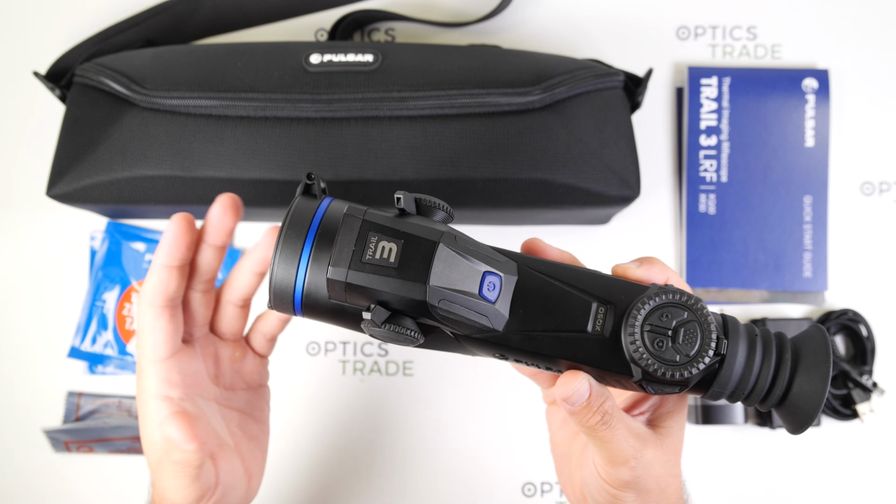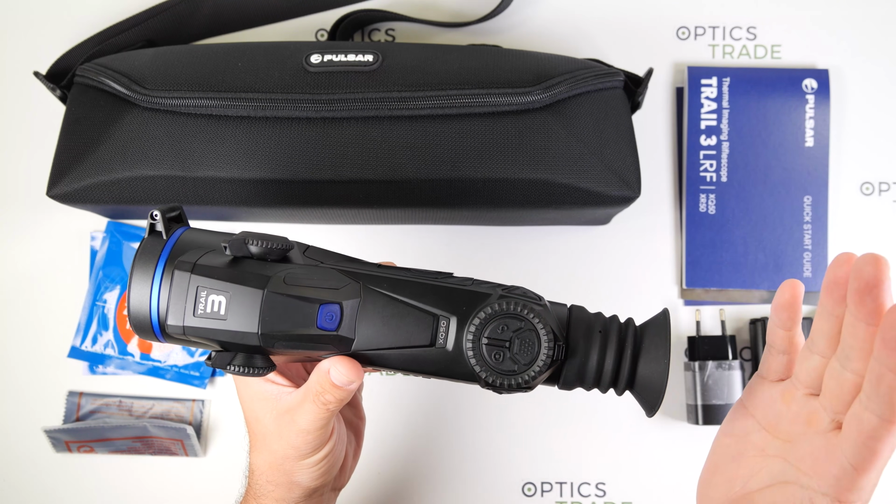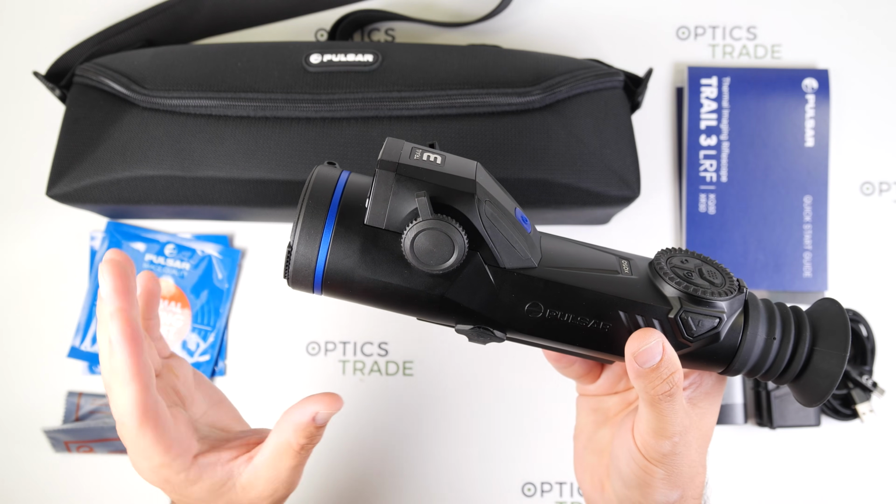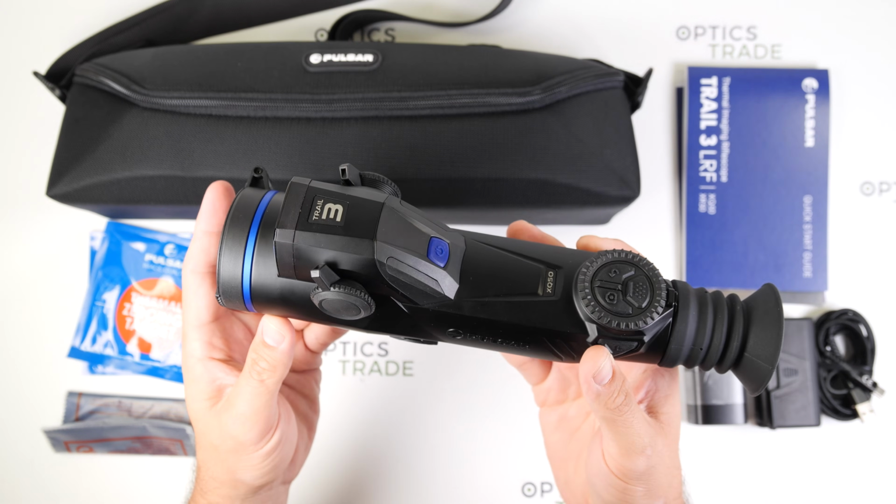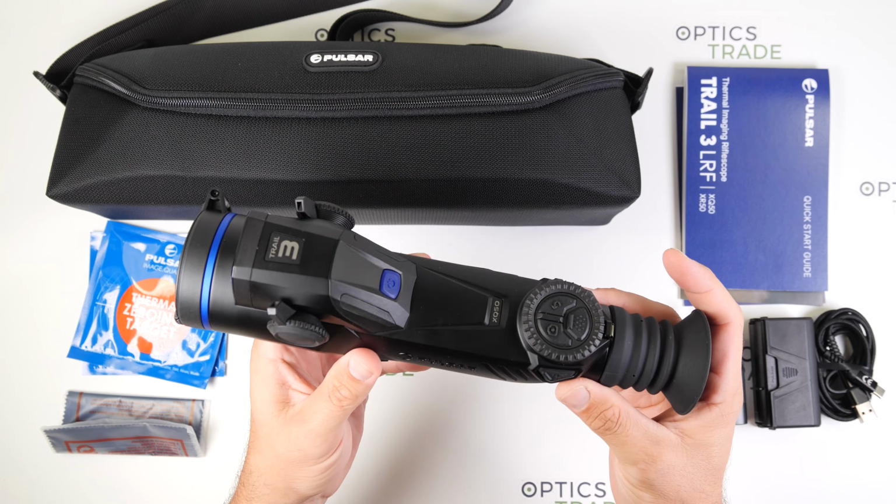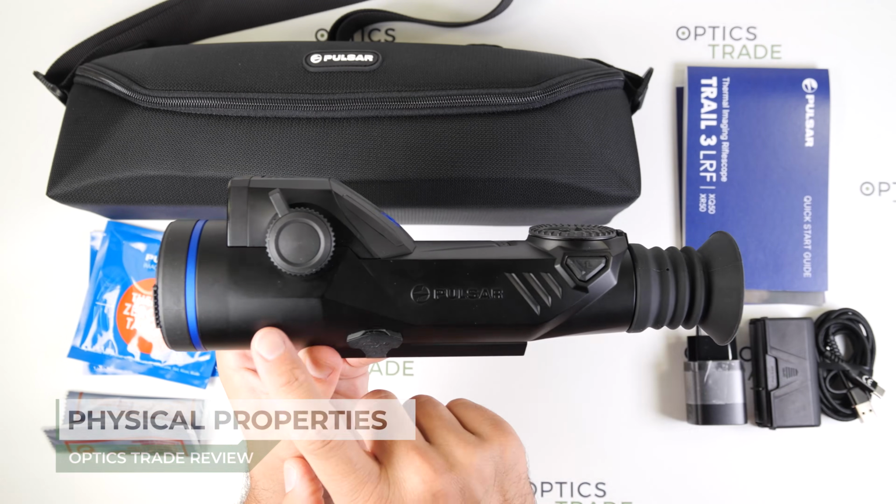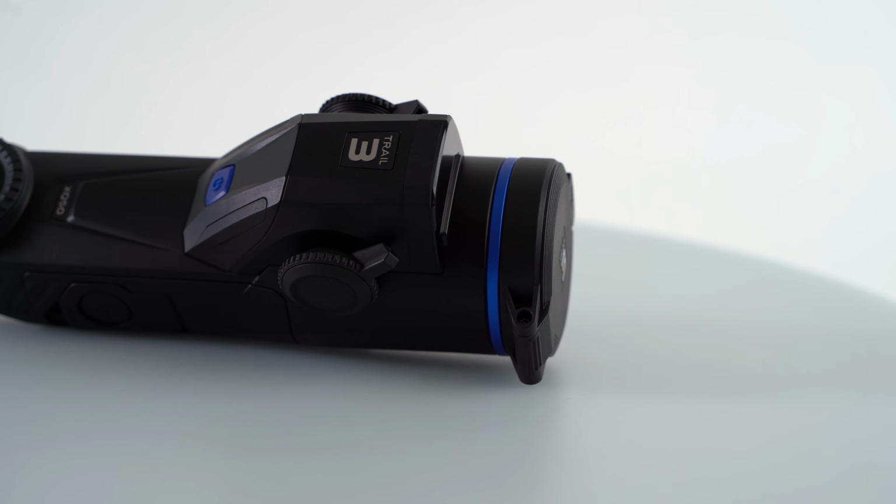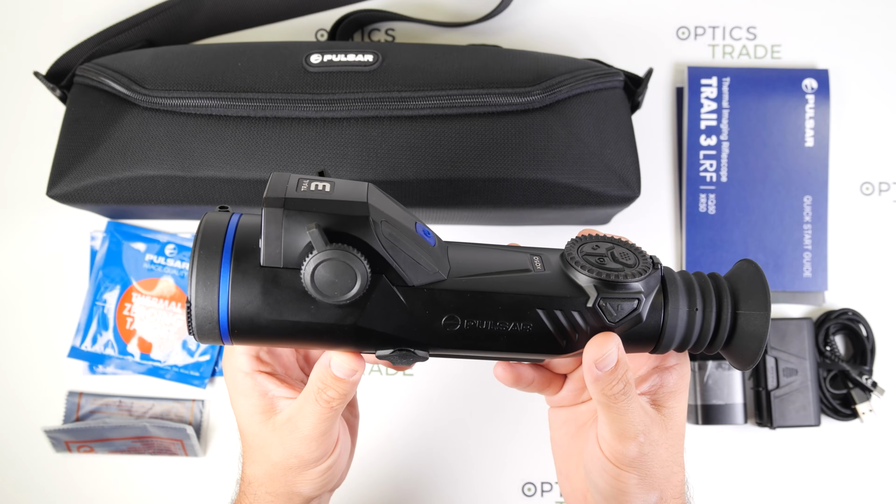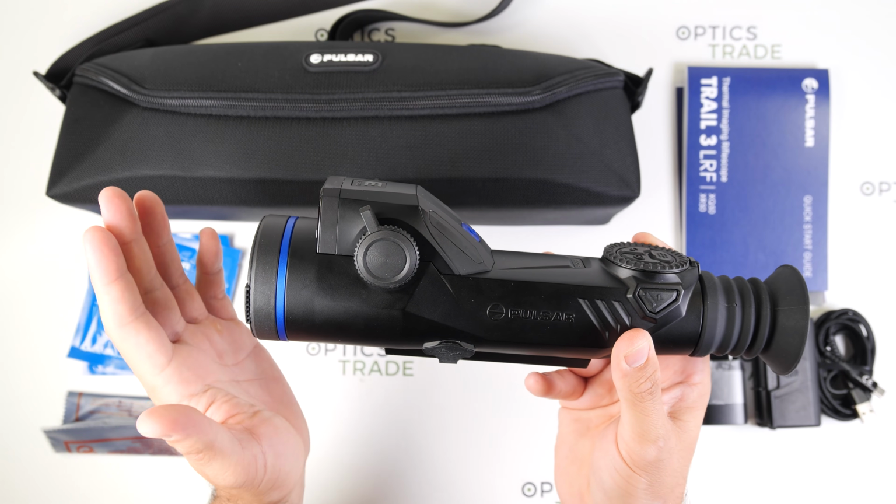The main difference between them is in the thermal sensor, while everything else, from the housing to the controls and the overall design, remains the same. So let's start with the housing. The Trail 3 is built around a monoblock magnesium alloy construction, making it the strongest and the most durable Trail riflescope Pulsar has produced so far, in my opinion.